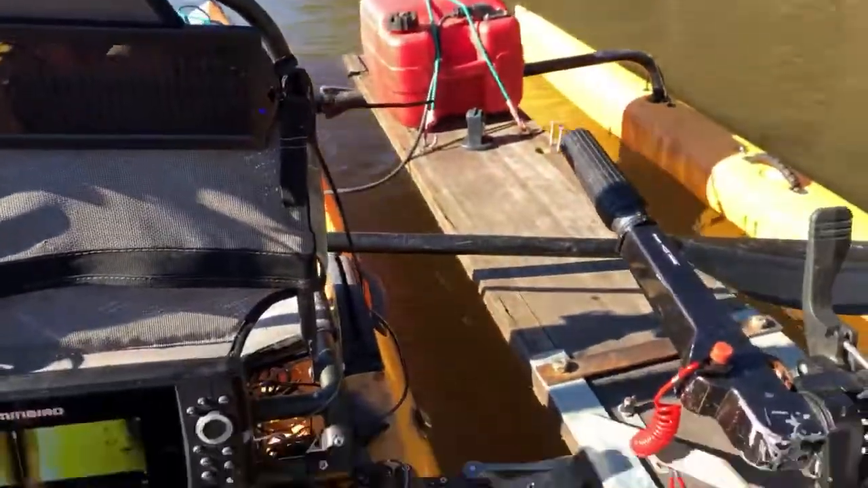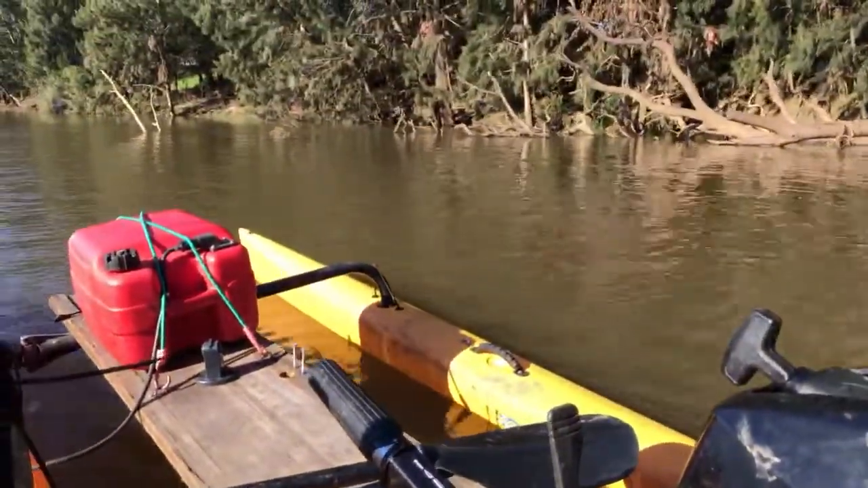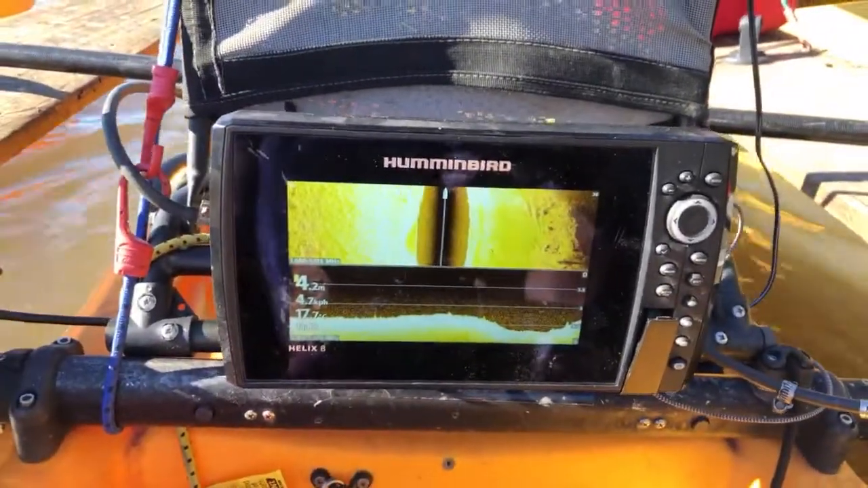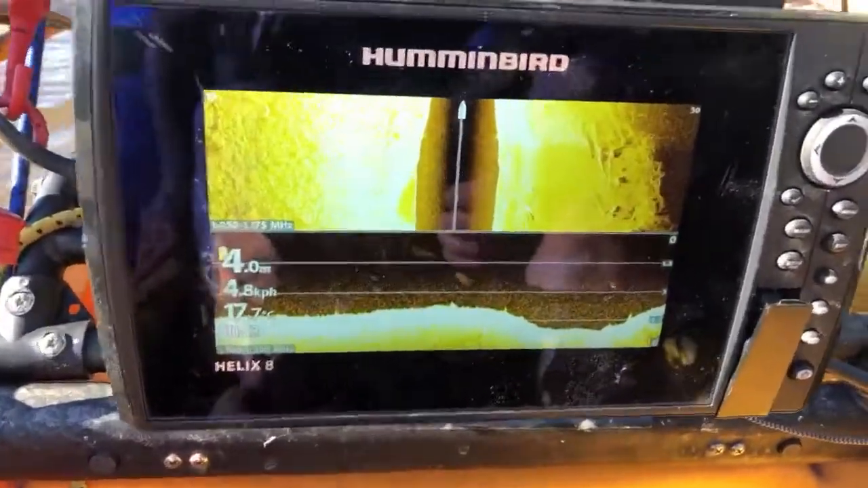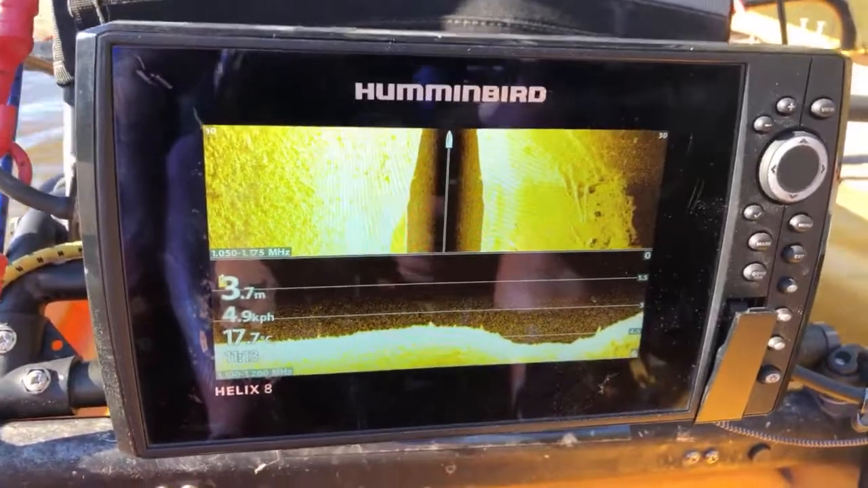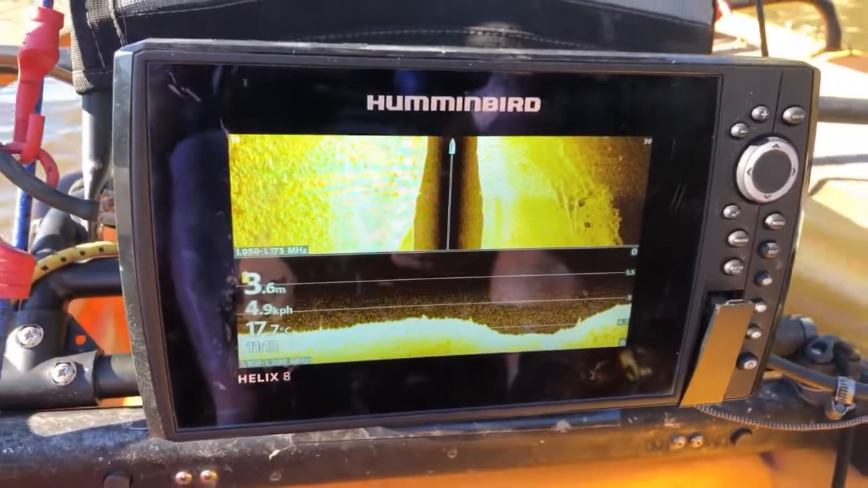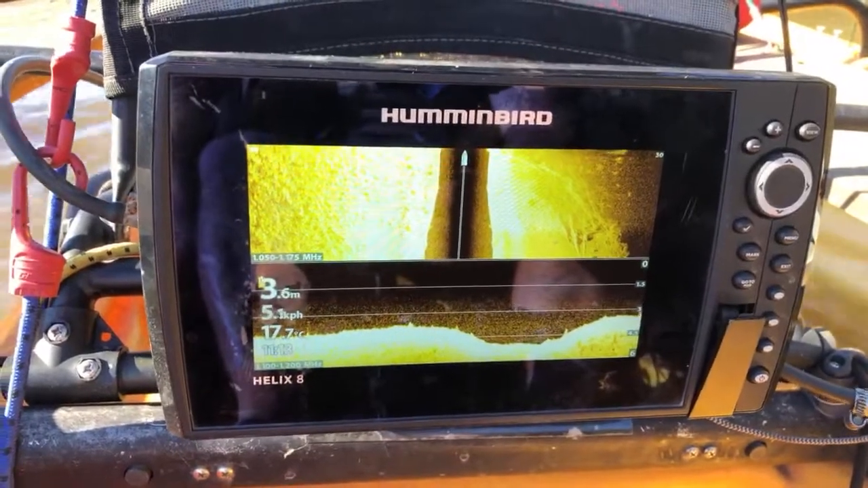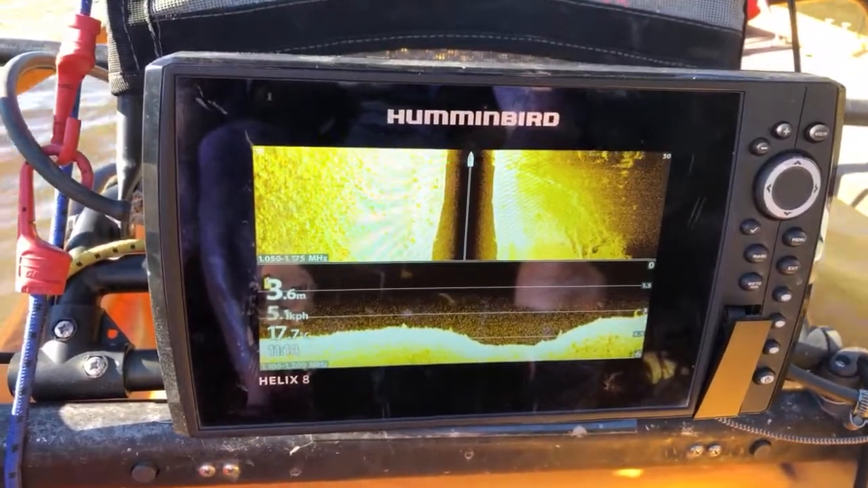So let's see, got that tree there, so let's see what that tree looks like on the screen. Just going past it now. Should be coming up.